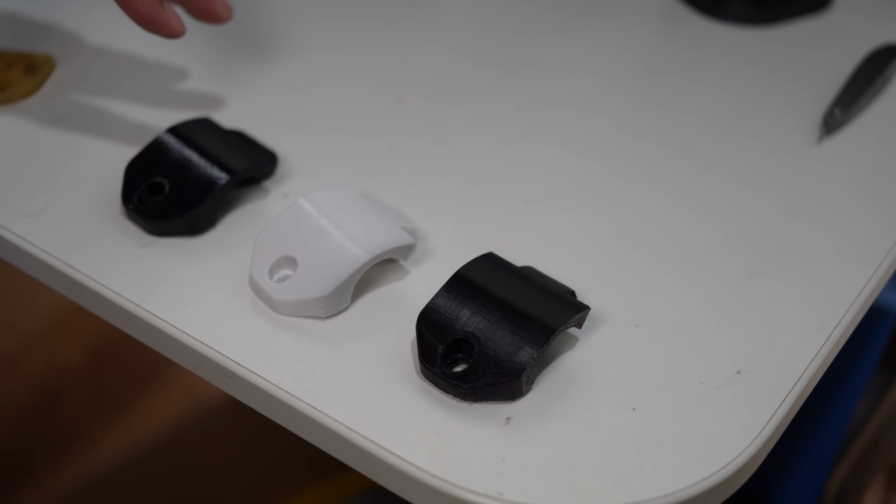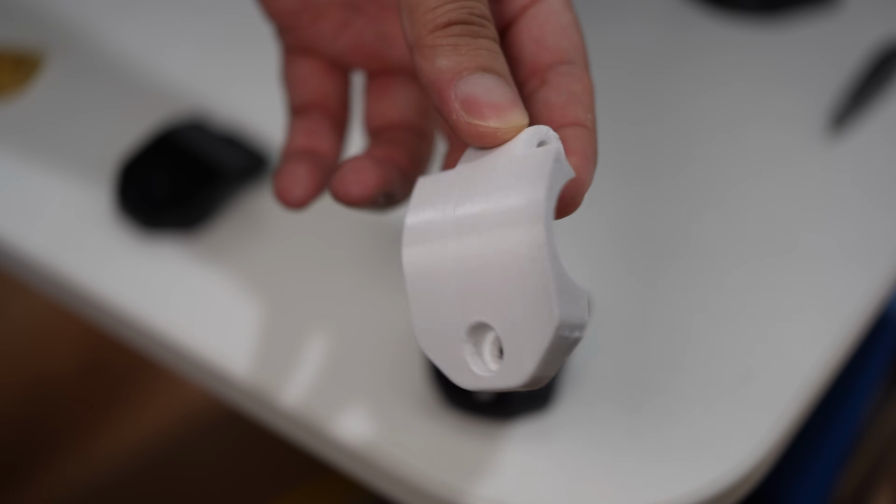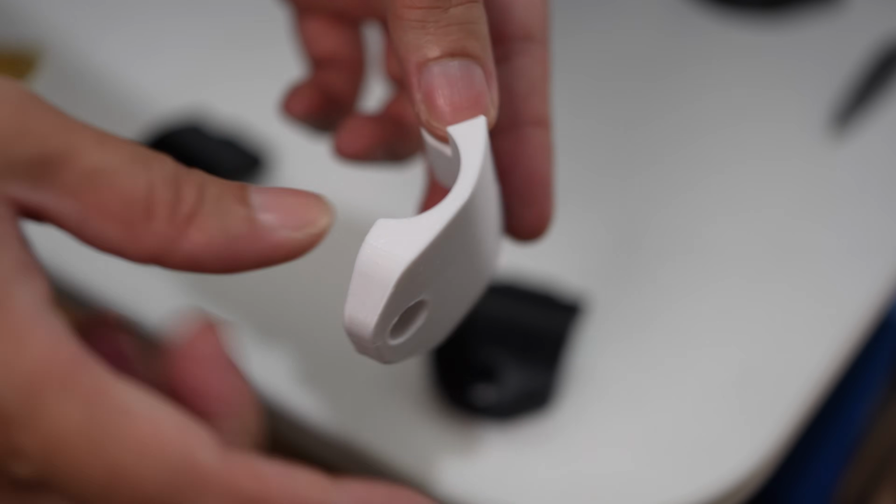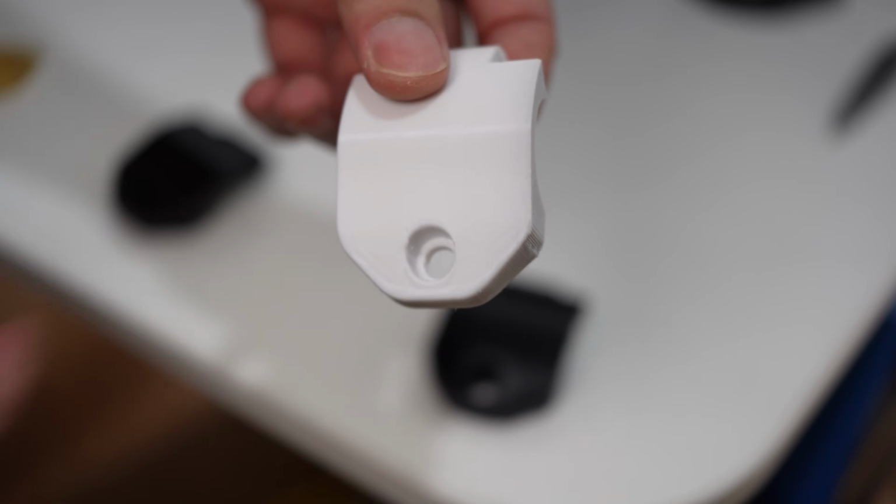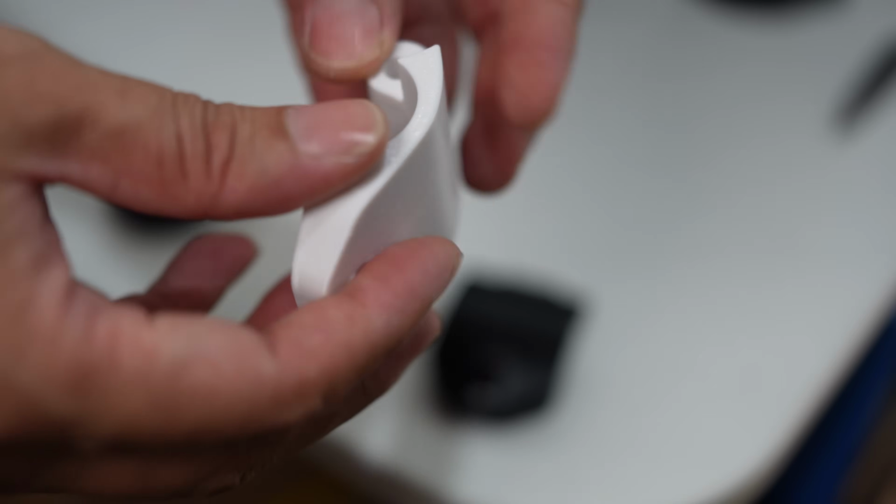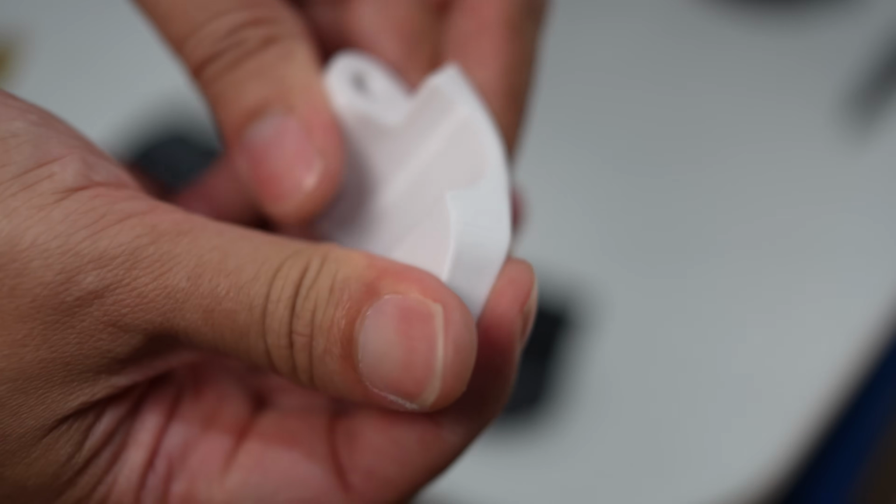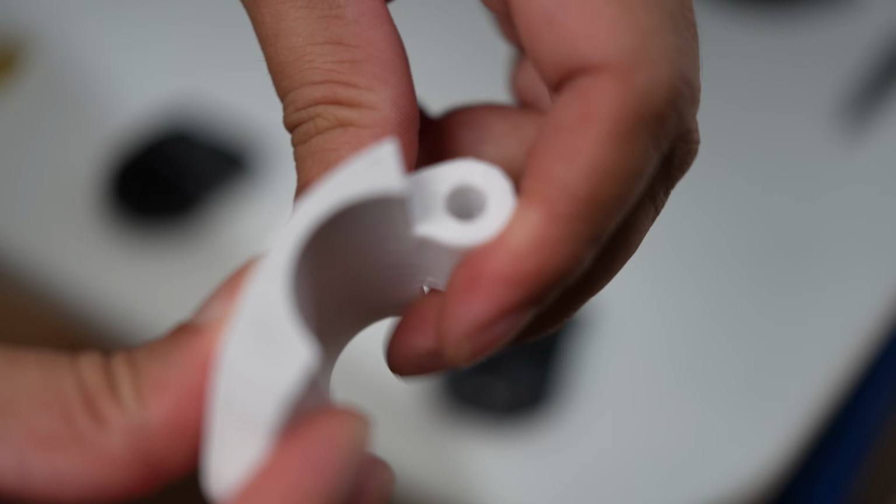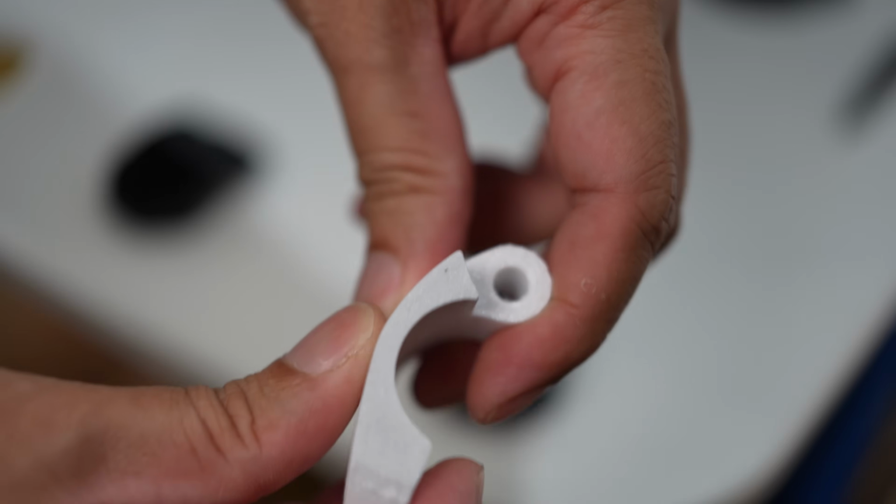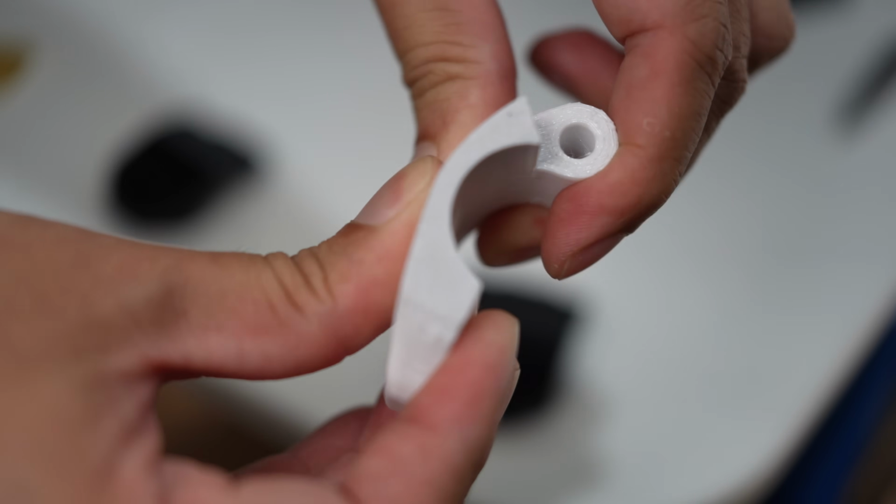Okay, the printing has finished. I printed with 3 filaments. The first one is PETG in white color. This one is the easiest to print and also the fastest. See, the overhang is quite nice and clean. There's almost no stringing, and when I bend it, there are some flecks that I can see.